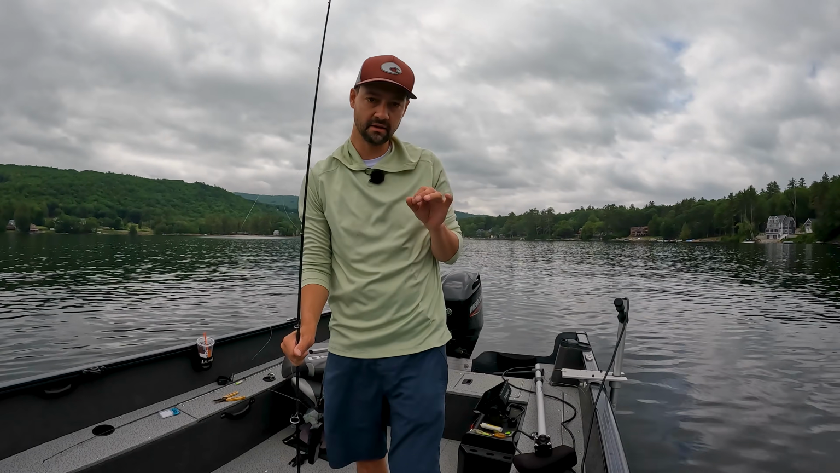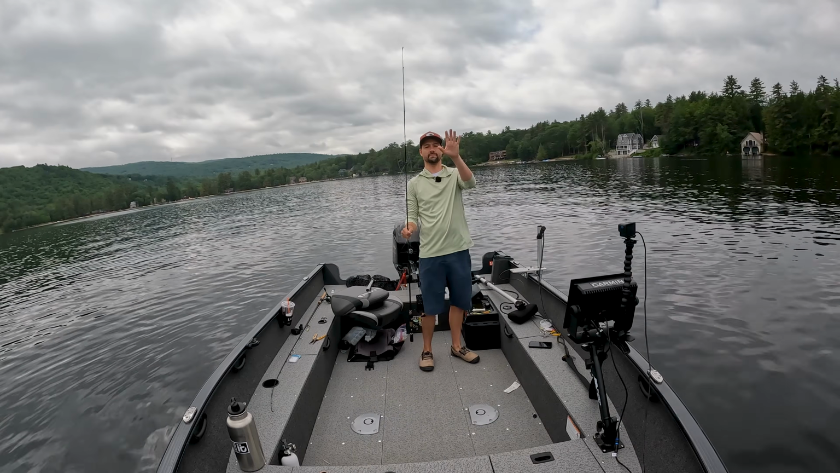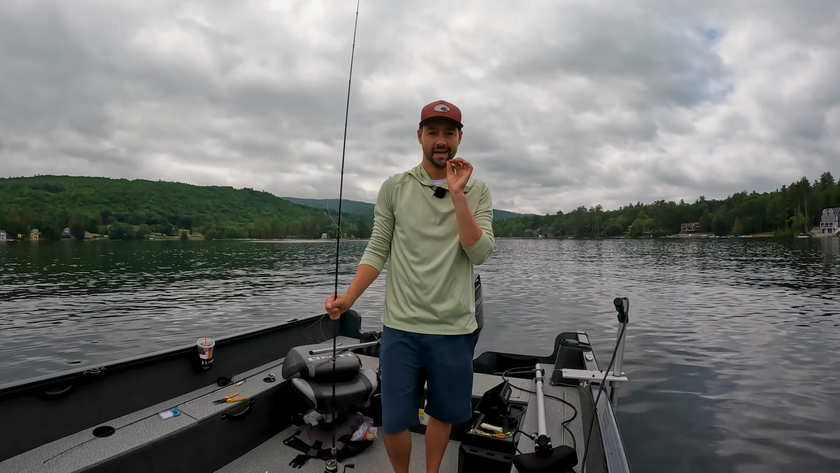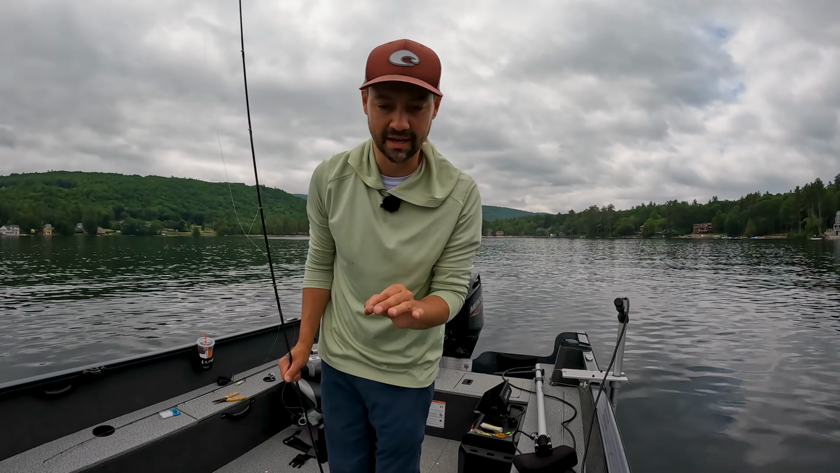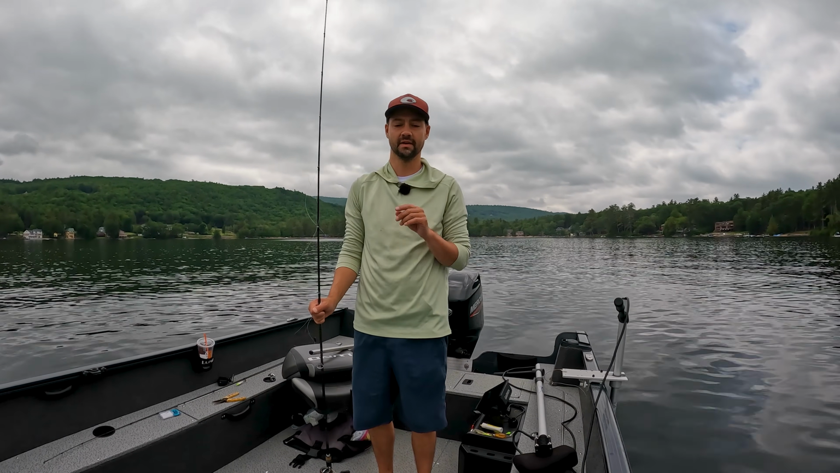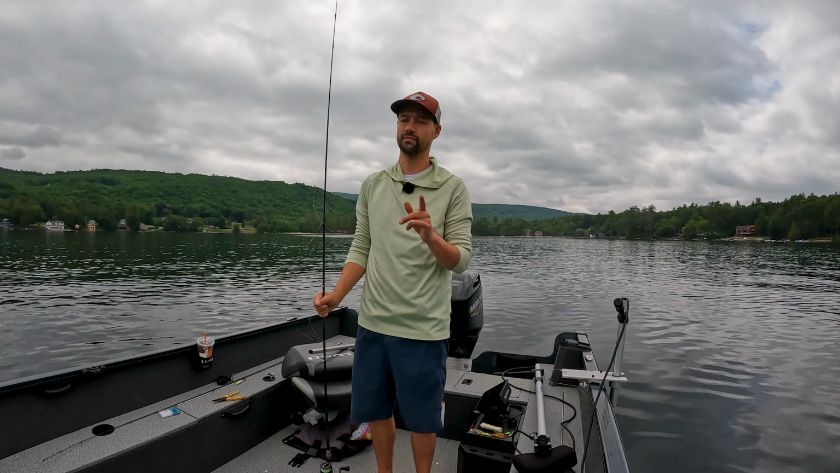be doing some drop shotting for lake trout. Now, I've had multiple people say, why don't you drop shot for lake trout? And I'm gonna show you exactly why in a minute. I'm gonna record my screen and I'll show you why I don't drop shot for lake trout. It is very effective. I don't do it very often.